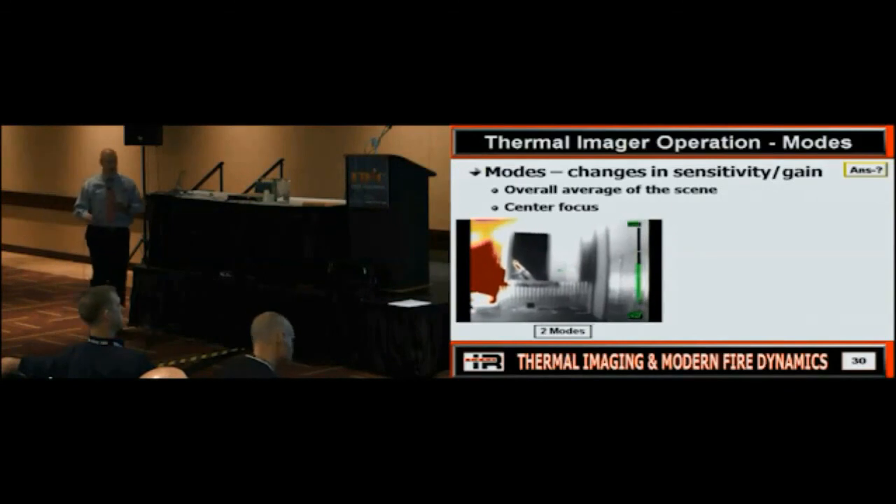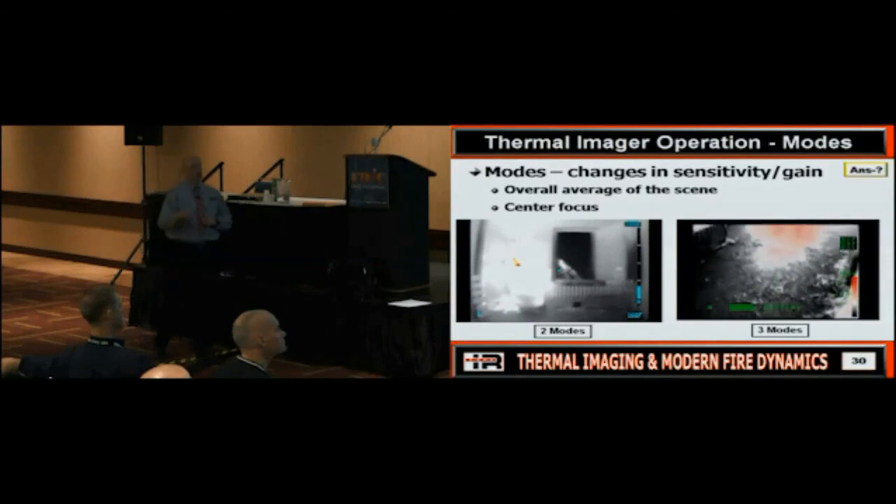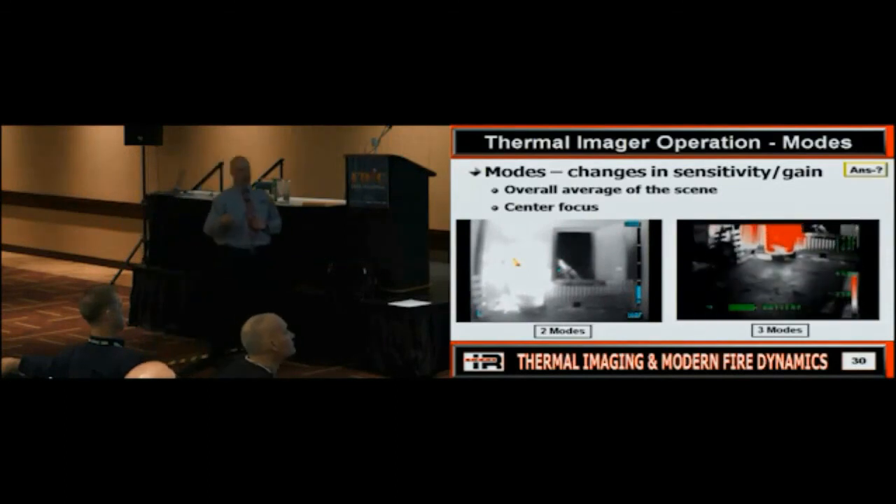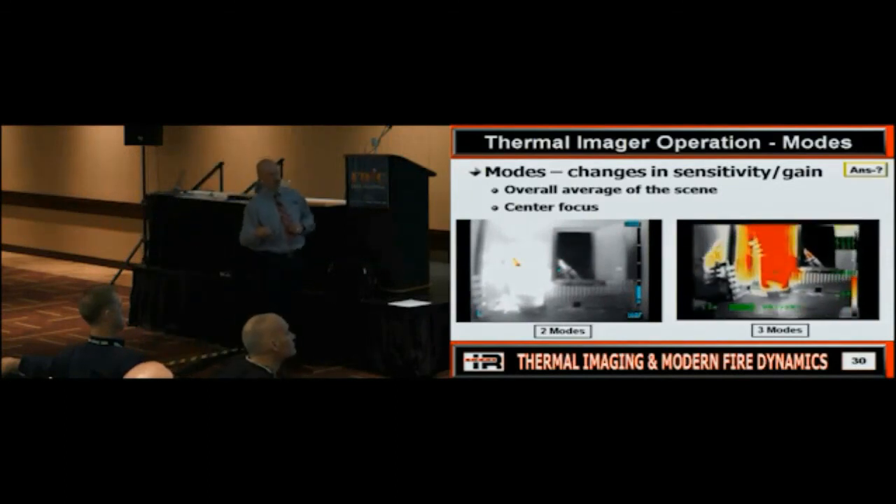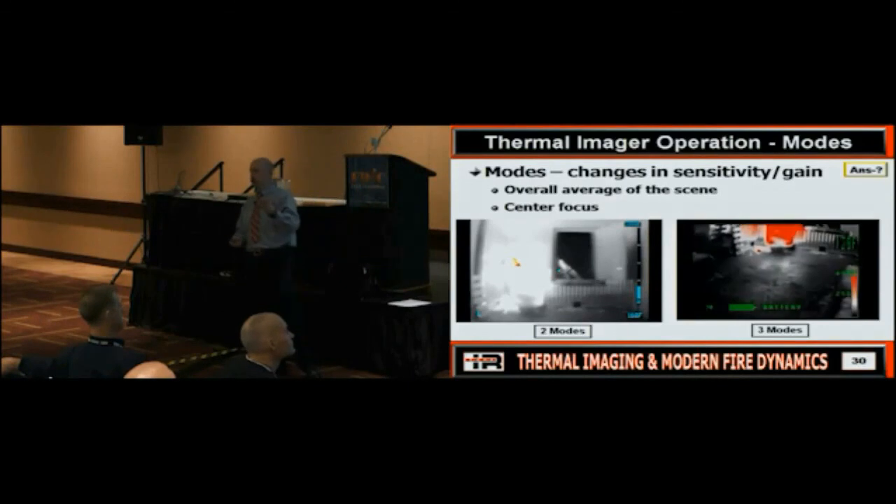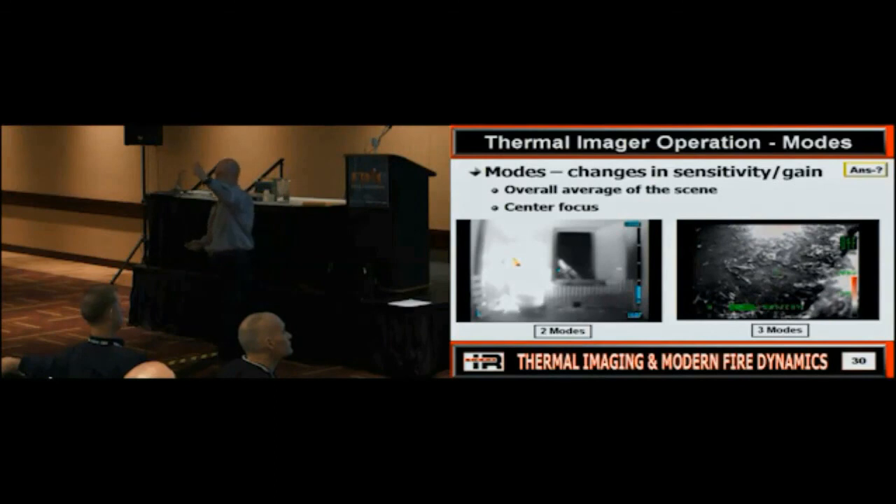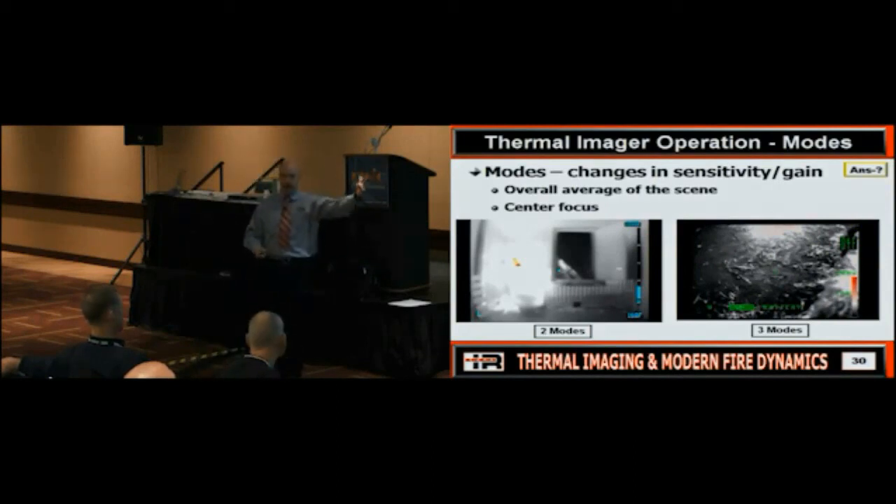So, is everybody good on those two modes? All right. Now we're going to take a look at a 3-mode camera. High sensitivity, medium sensitivity, and it says EI, which is electronic iris, but that would be low sensitivity. So does everybody understand what's going on? The camera is changing its sensitivity, or its gain, based on how much energy it sees. So you could have 2 changes or you could have 3 changes. Is everybody good on the modes? Once again, you need to figure out, do I have a 2-mode camera or a 3-mode camera?